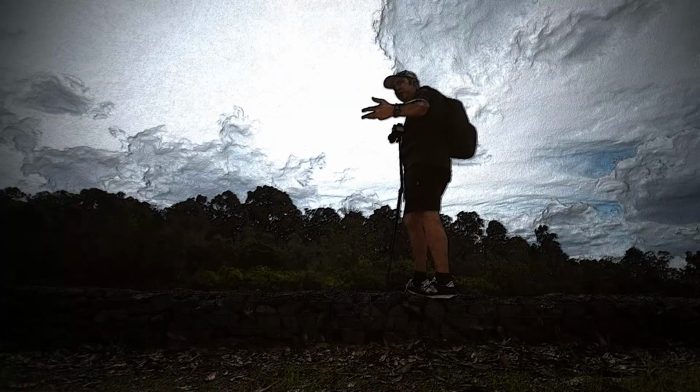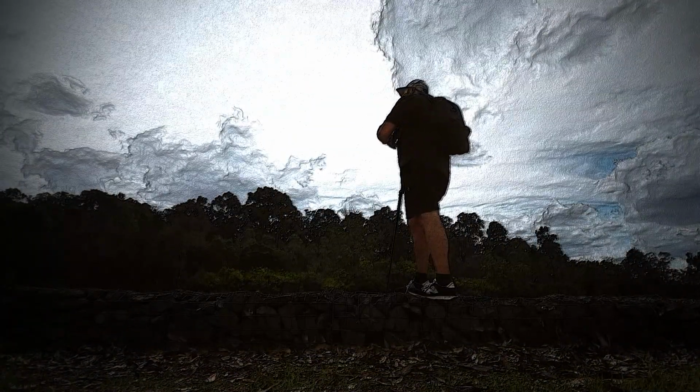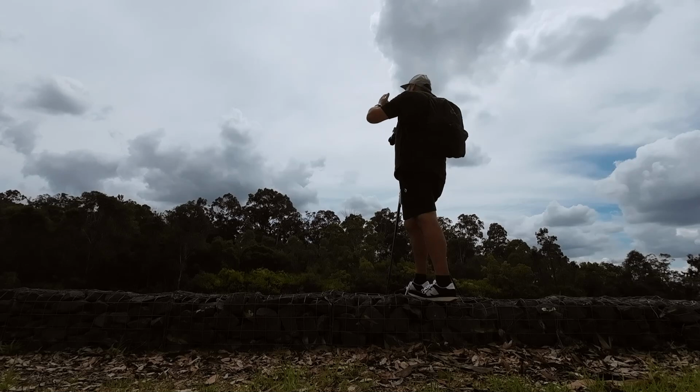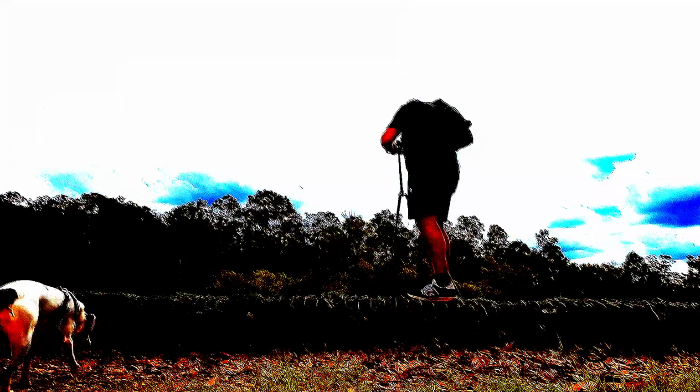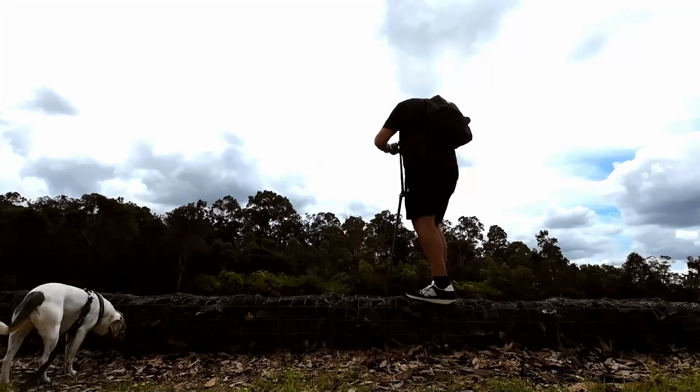Jerry, the light's changing a lot and you got to continually adjust because the bloody clouds, the sun goes into the light. I think because this is all infrared, it's not going to be a big deal.